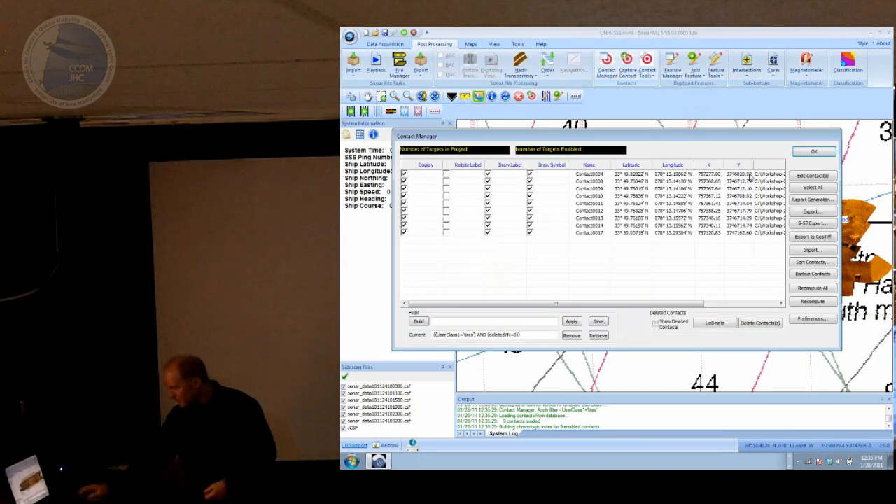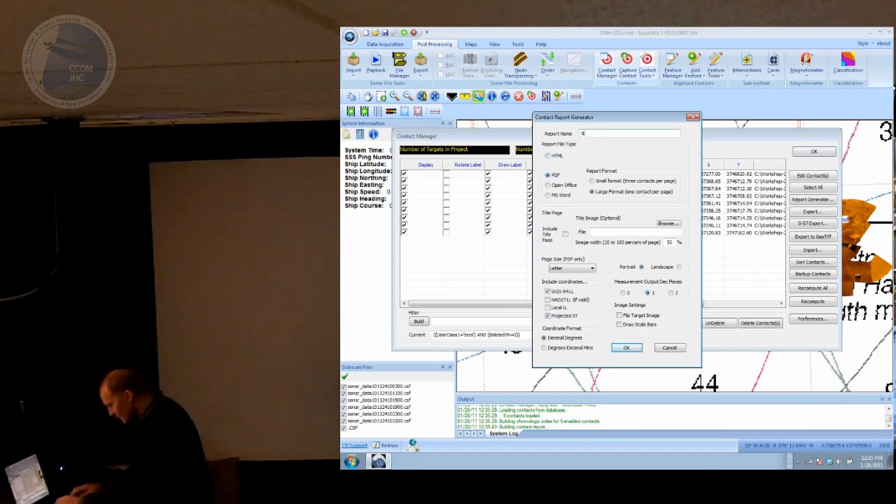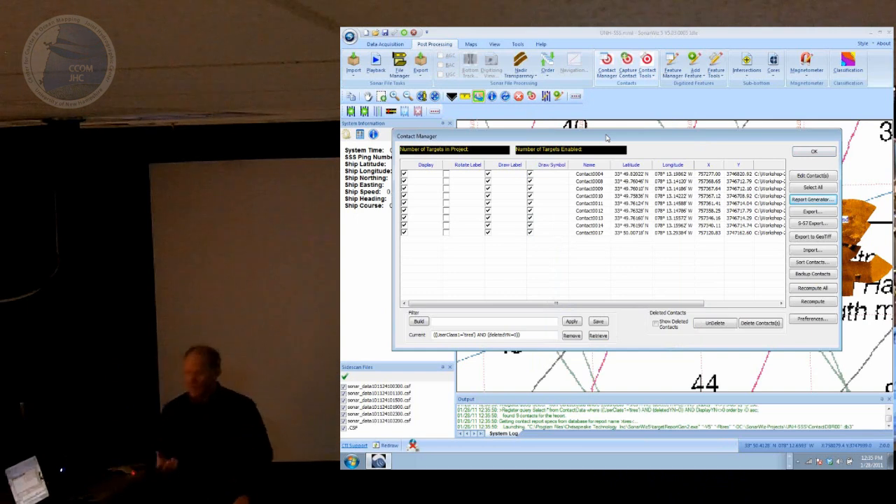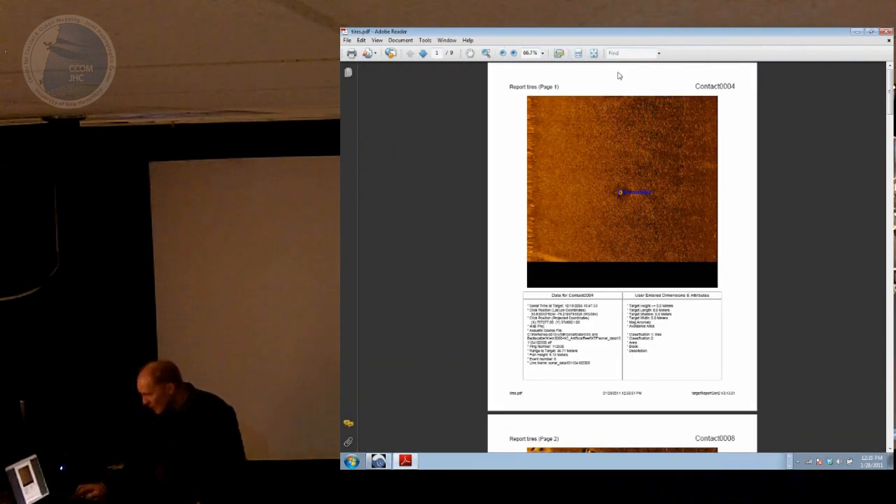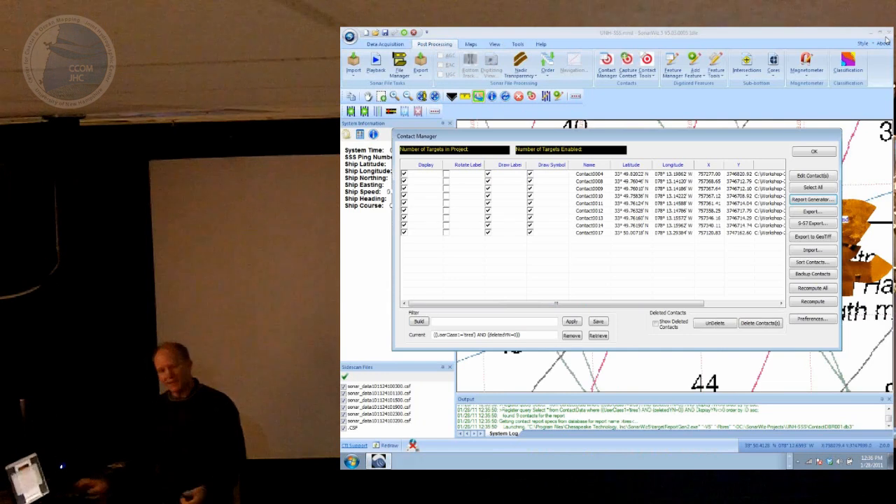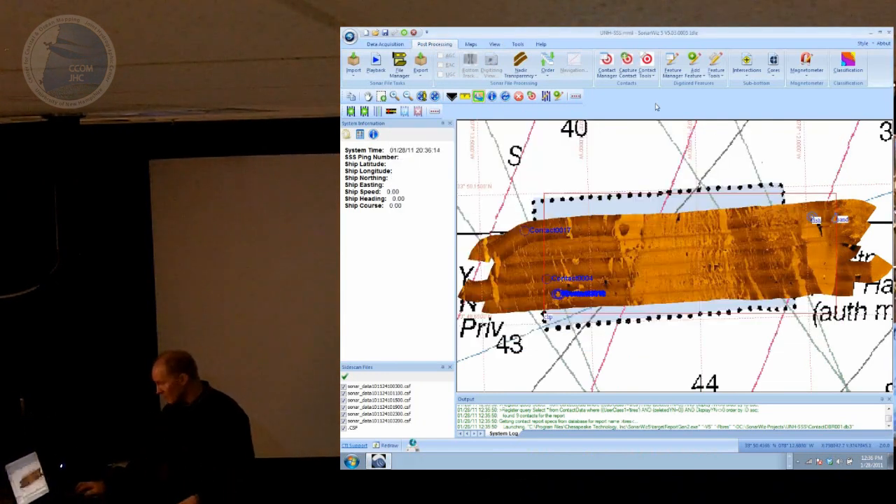So if I go back to the contact manager again and build another report, let's build a PDF file this time and call it tires. Everything that pops up now in Adobe will just be the tires that we captured. So let's zoom out a little bit. Here's the Adobe PDF with the contact image. Again, the same information that was in the web report, just in a little table below it. So it's the power of the database here, and you can let your imagination go with what you can do with that, especially on a large project.